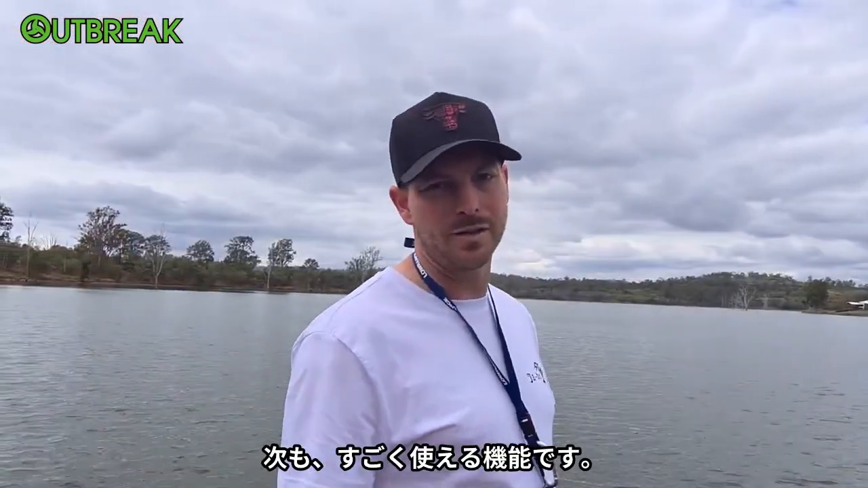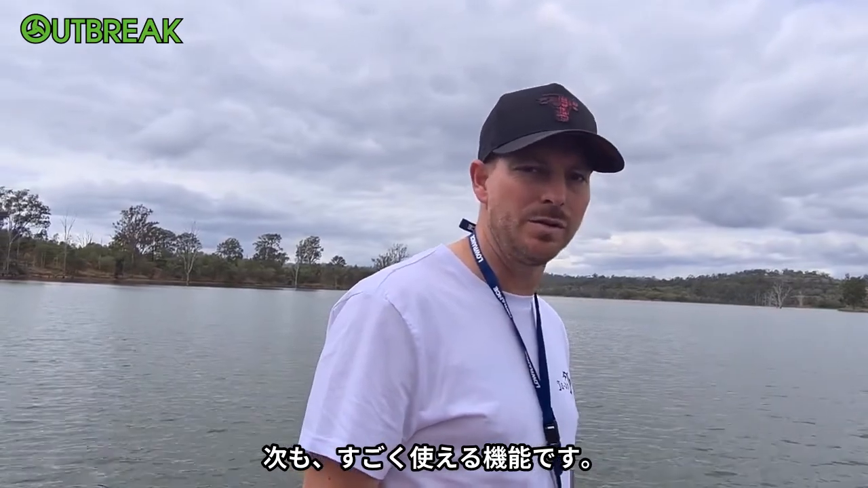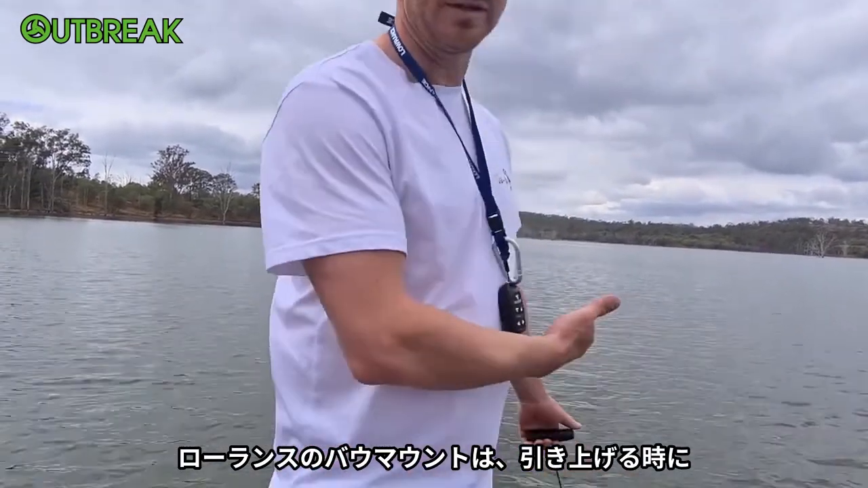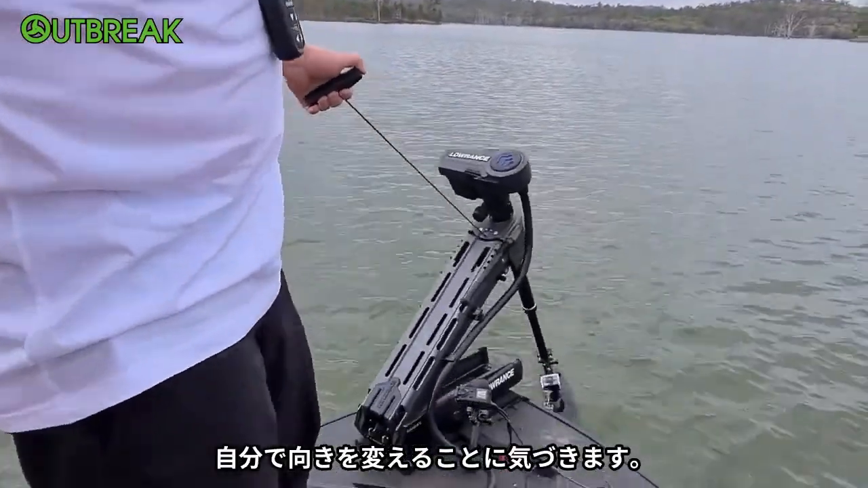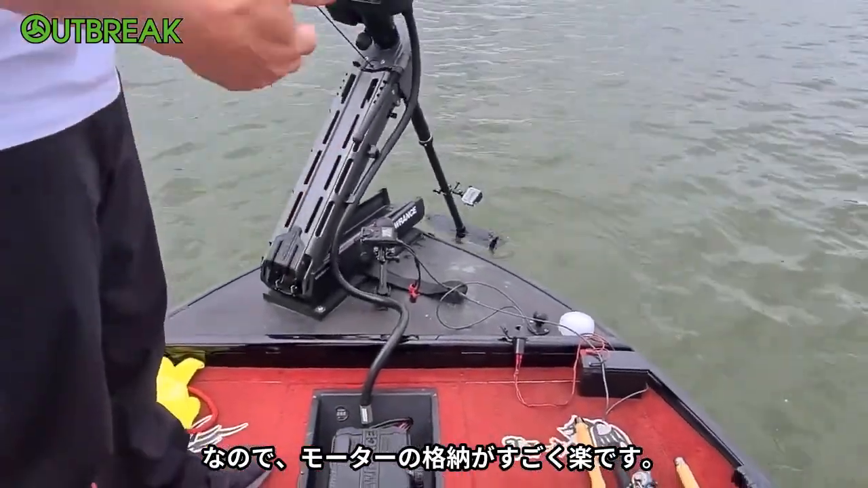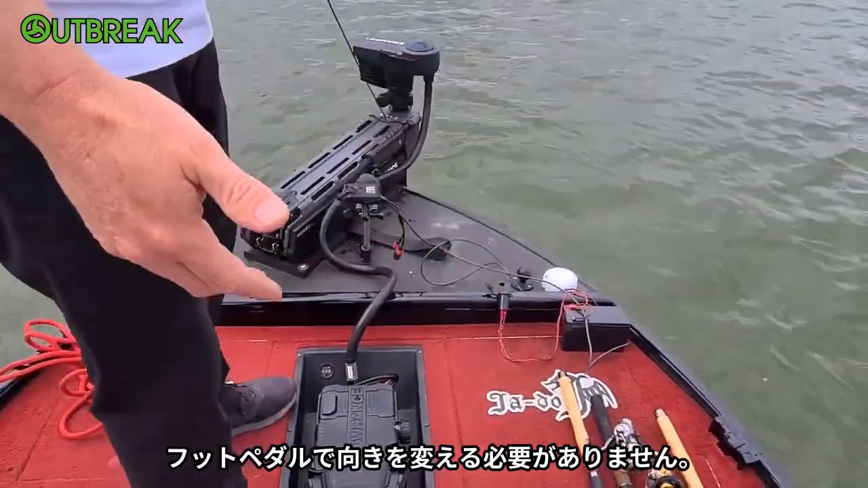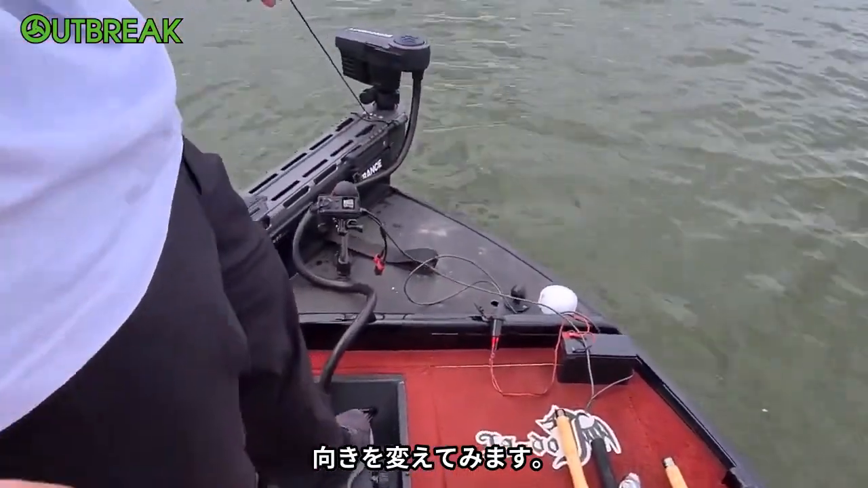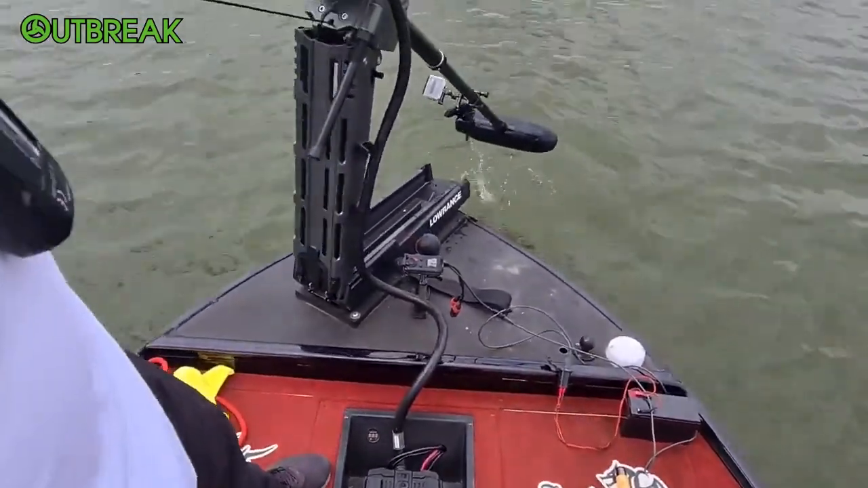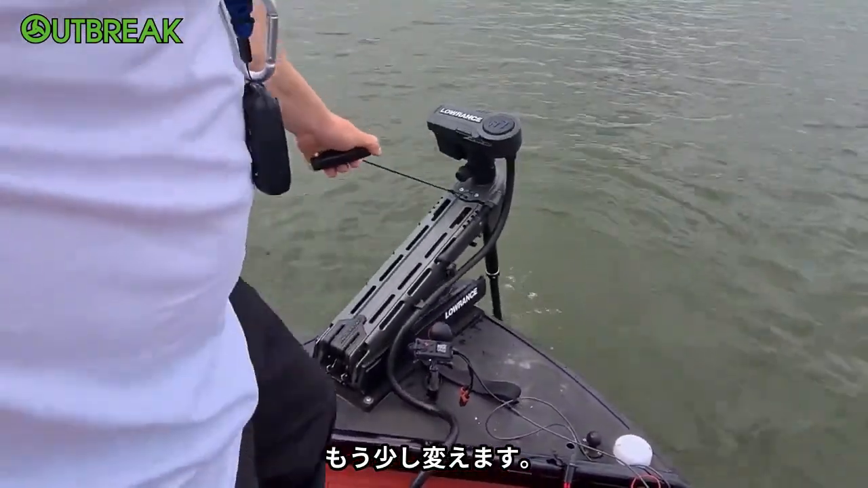Alright guys, it's another little function that I found super good with this bow mount electric motor from LOWRANCE, is when you pull this up, you'll notice that it corrects itself. So when it stows away, nice. You don't have to try and muck around with the foot pedal. So if I turn it the other way, okay, I'm going to have to turn it a little bit further.